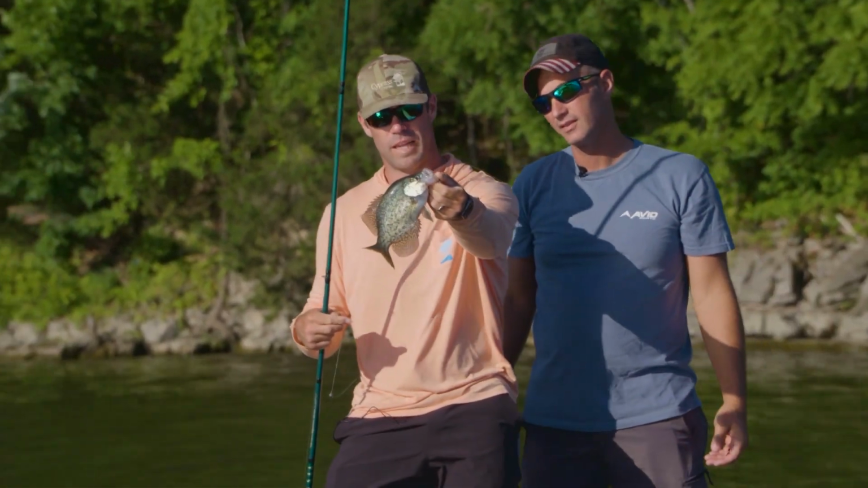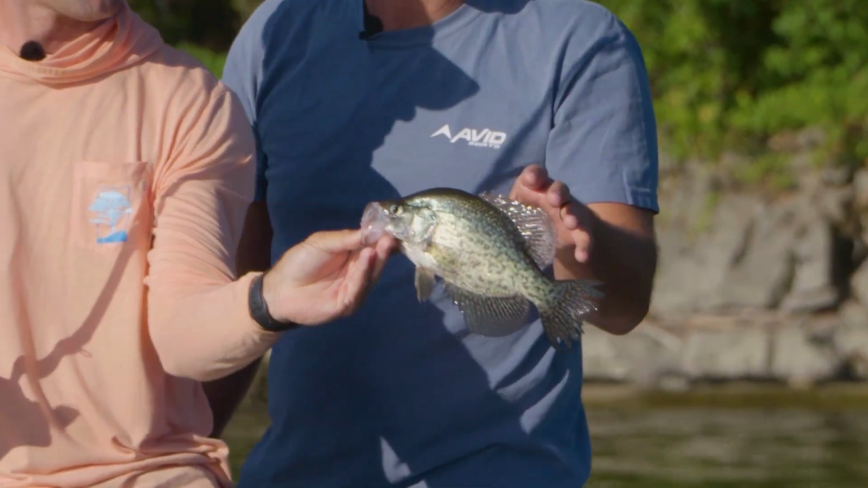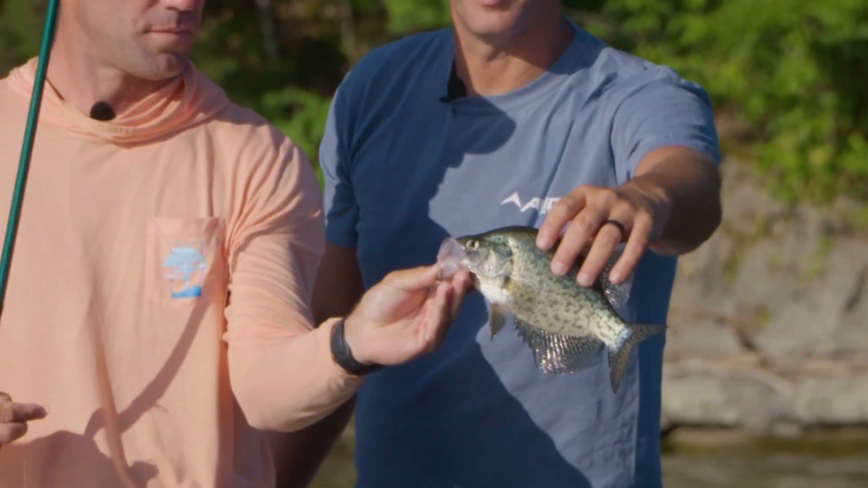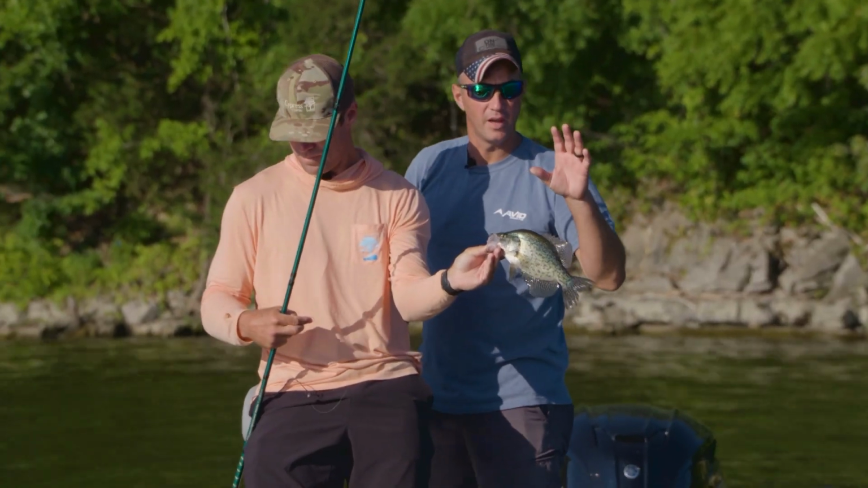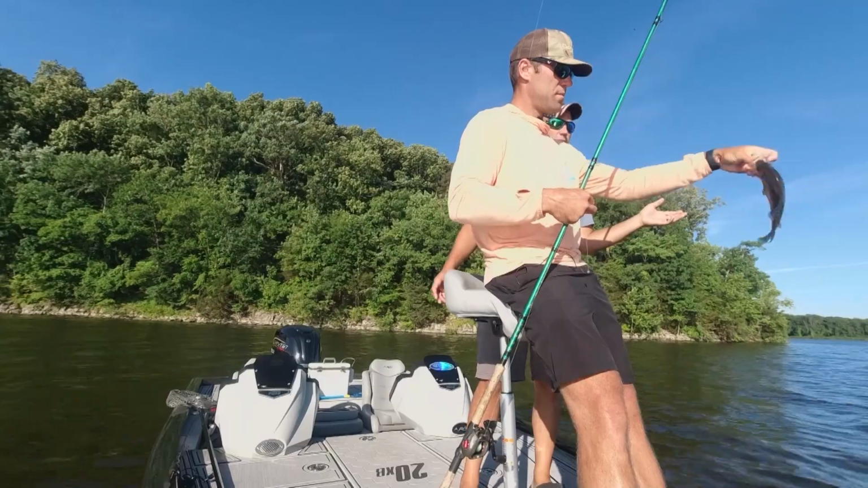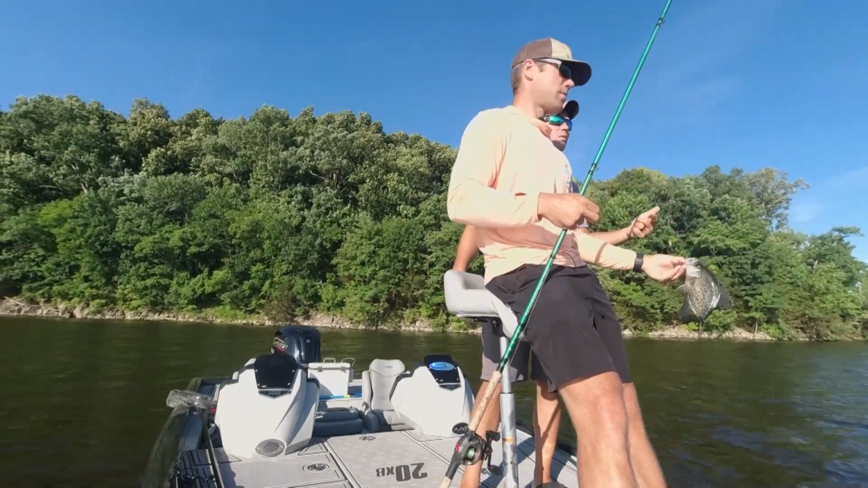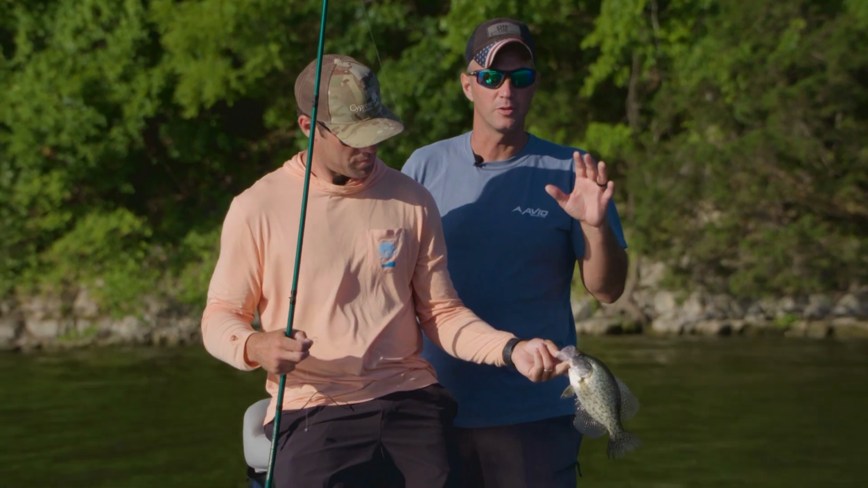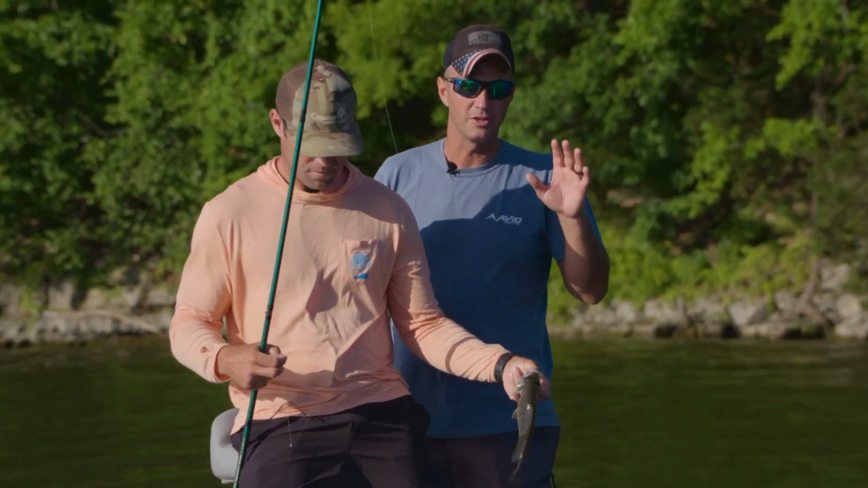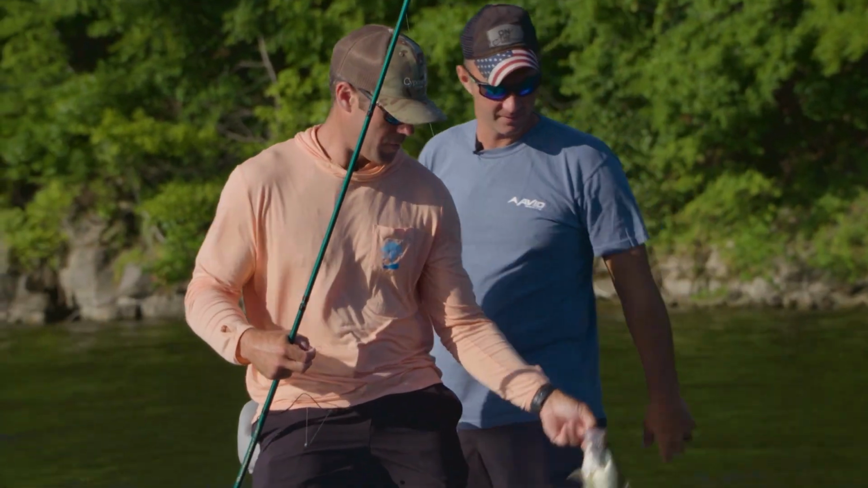Nice little Lake Barkley black crappie. Now, that is a male crappie. He's still colored up, okay? He shouldn't have that much color. That's his hormones. Right here, you might as well call it summer, and he's still colored up. That just goes to show you, not all crappie spawn at the exact same time. Nice fish, man. Heck yeah, bud.